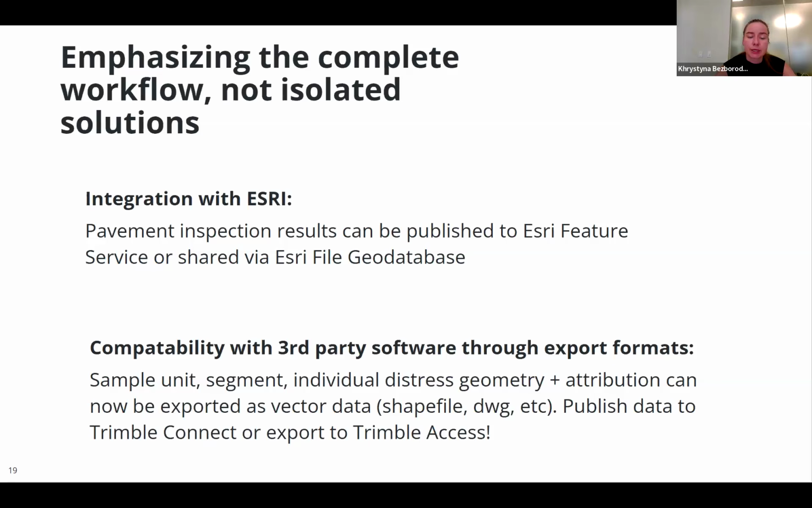We also enabled integration with Esri specifically for pavement inspection. Now, the results that you get after running the pavement inspection, you can push them directly to an Esri geodatabase, or you can push them to an Esri feature service.